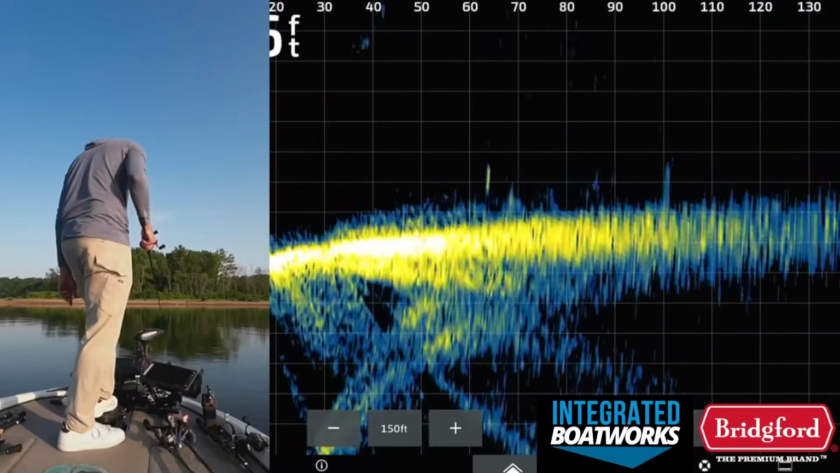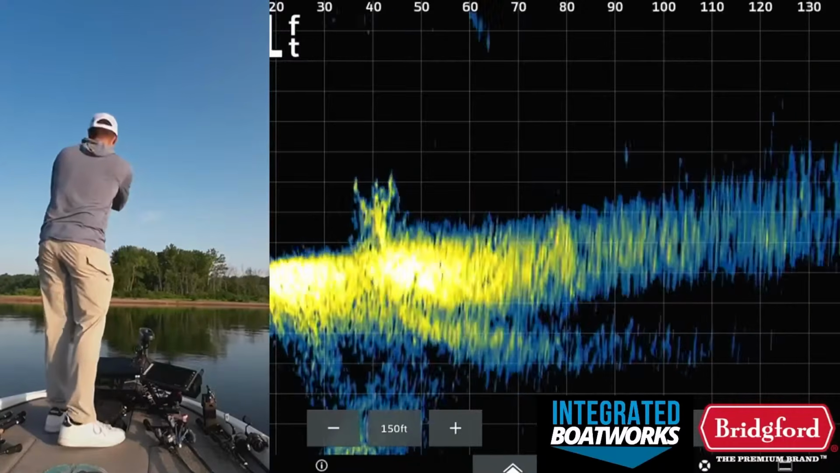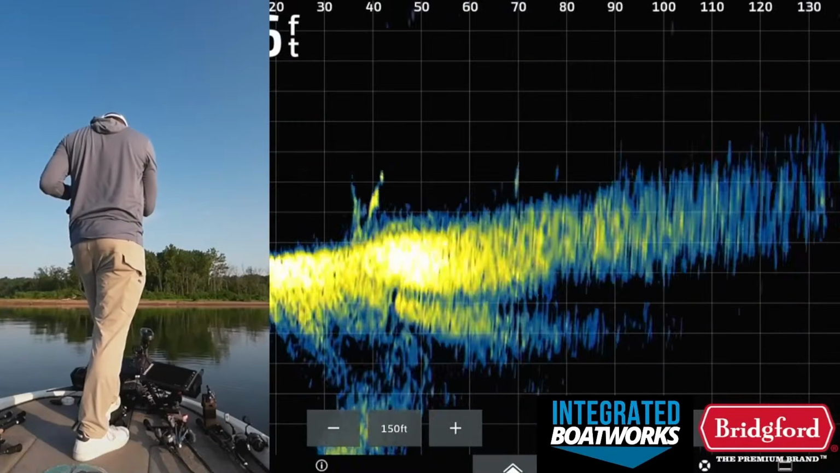See if I can scope up here a little bit shallower, because that last spot, that's where those fish were. Or shallower up on this point. Maybe they're doing the same thing here. Just blind fire up there.